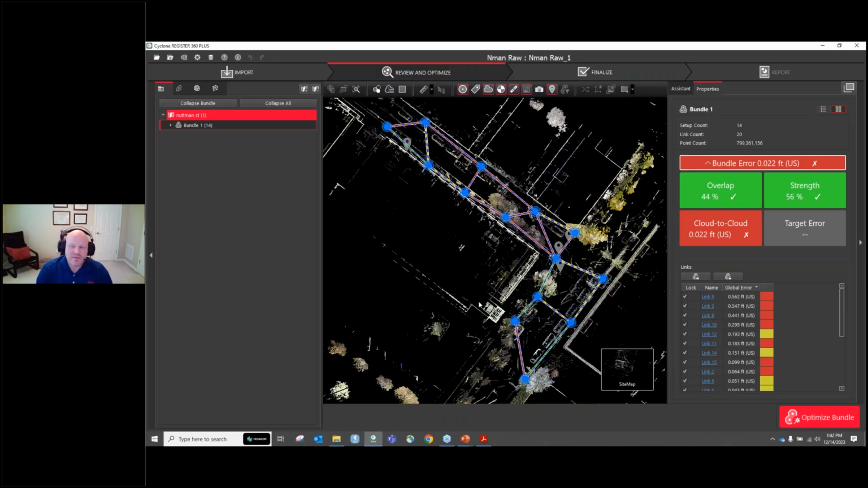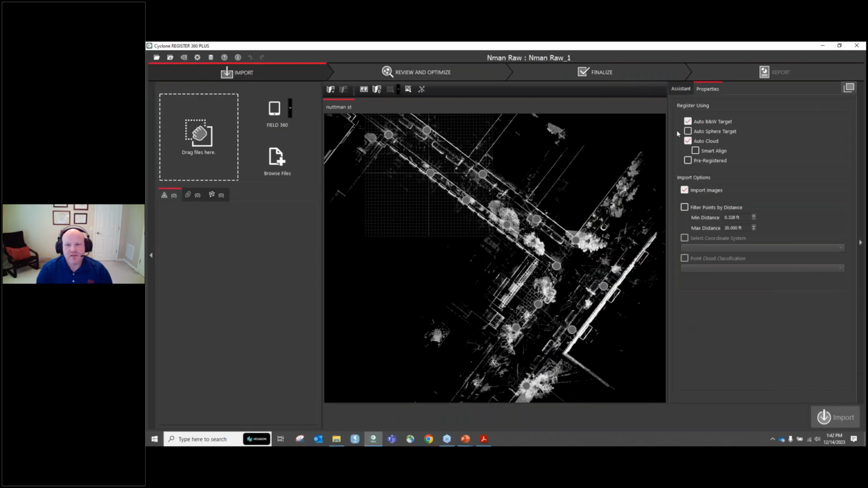Just real quick before we move on to the next data set, and they might be the same, but we had someone who wanted to know which check boxes you had checked when you imported the data. Oh, so okay, good question. So if you're using the RTC 360 on import, I turn basically everything off, because if you're making links with the iPad, this is already done. You don't need this.